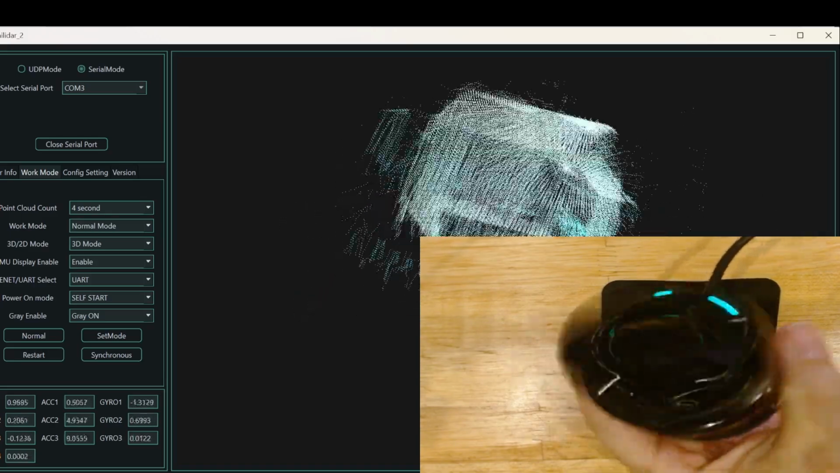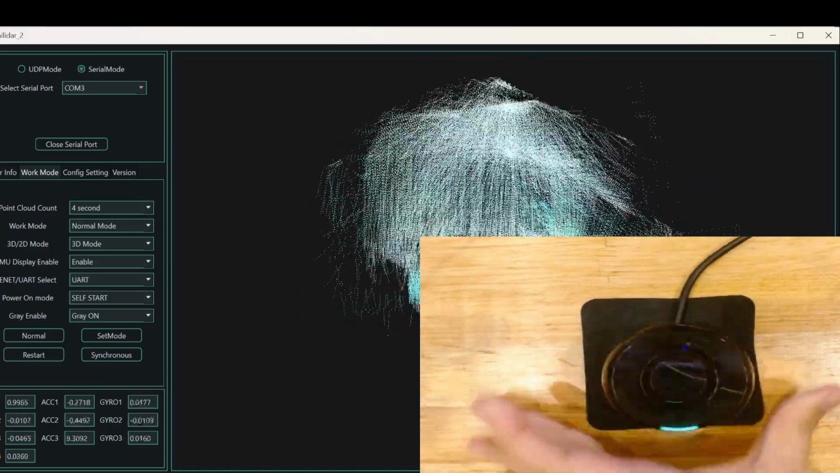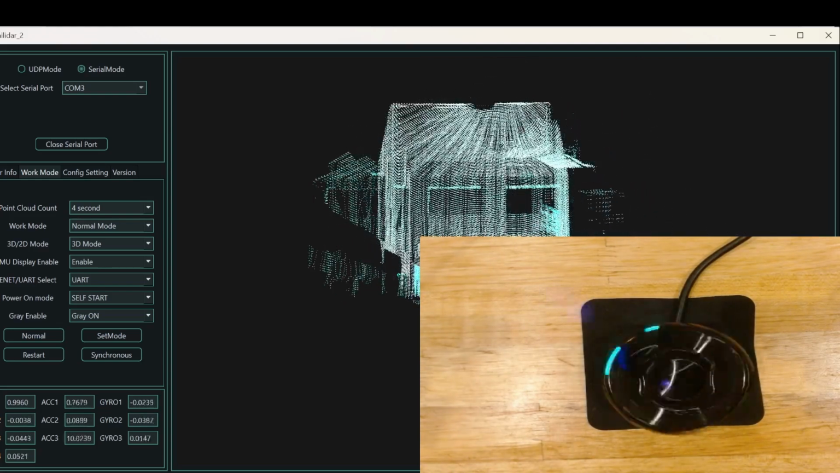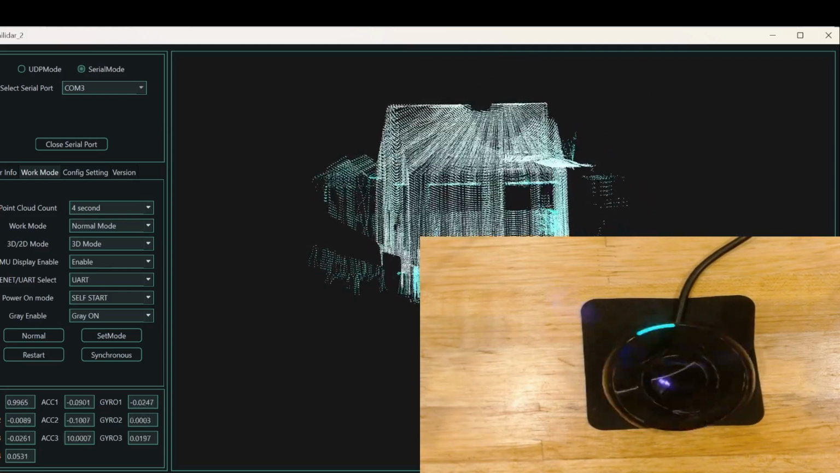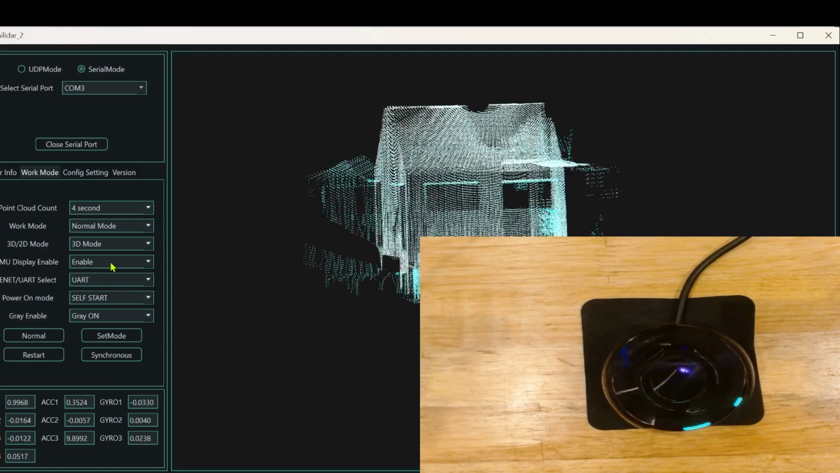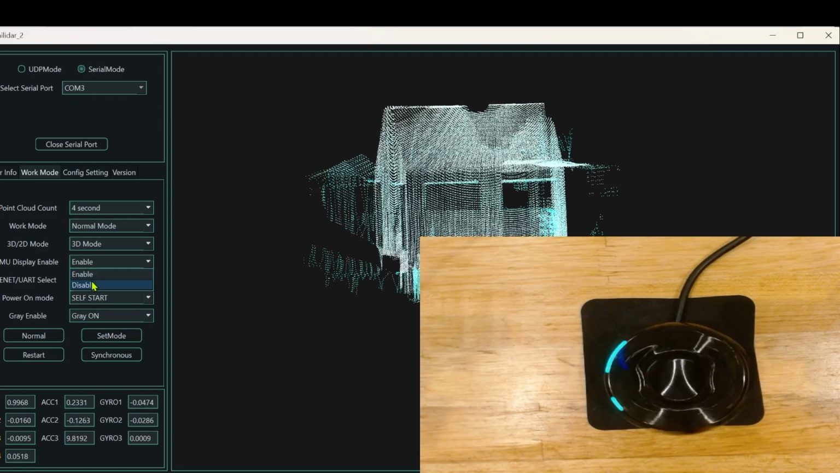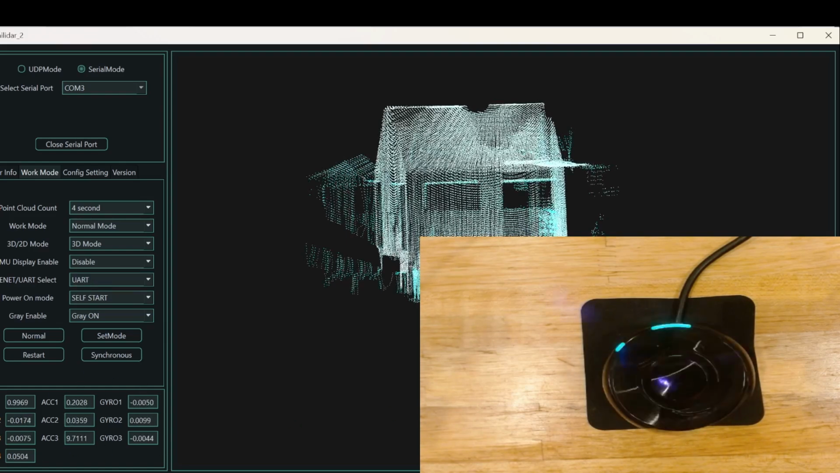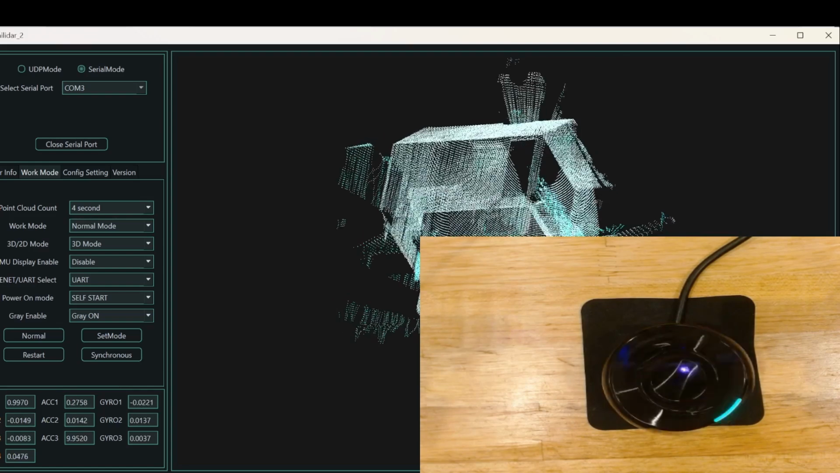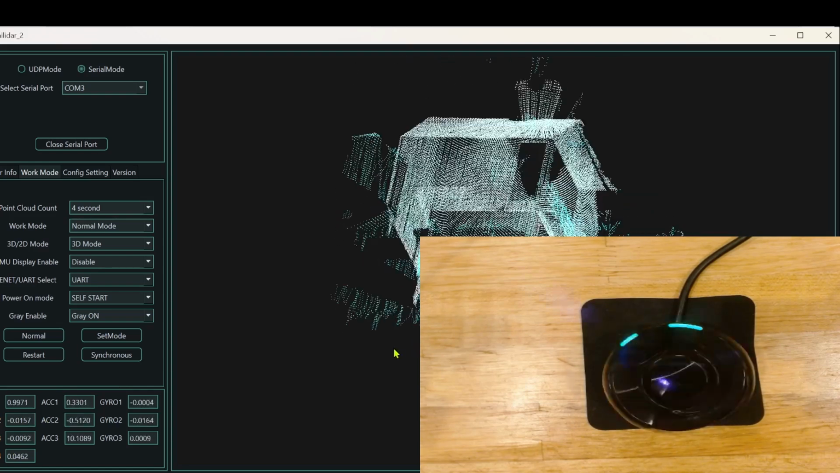When I put it back down on the ground, that should all clean up. See all that data clean up. If I then go to disable here, but without setting the modes, now I can rotate it again. So again, that's just a weirdness of this application.